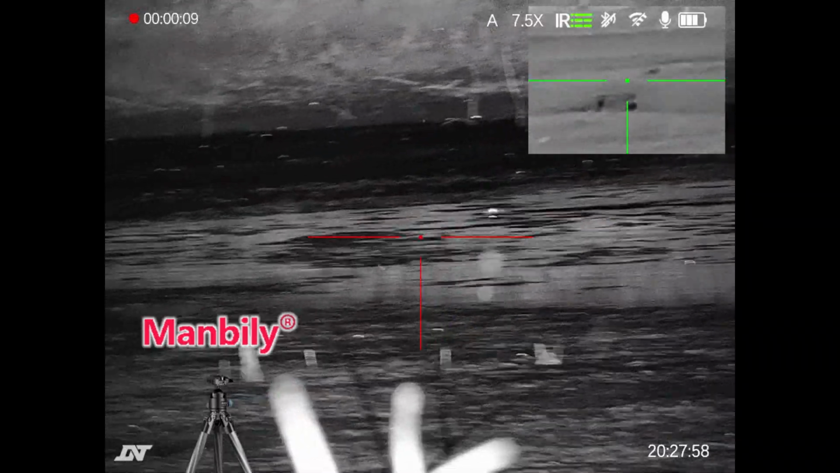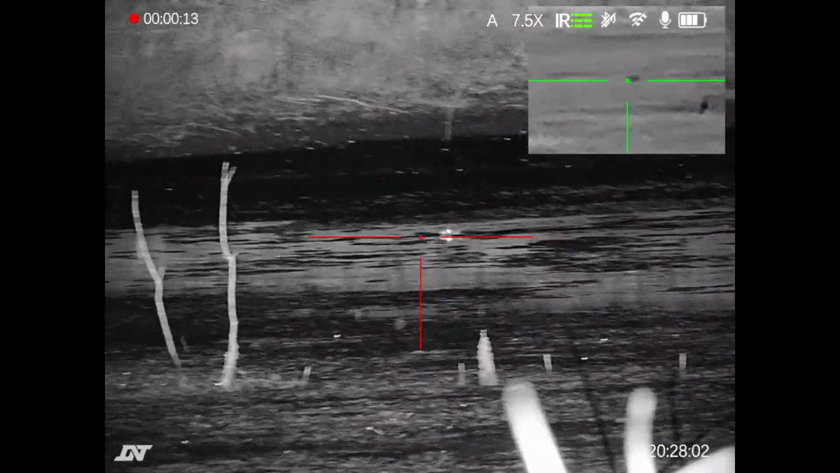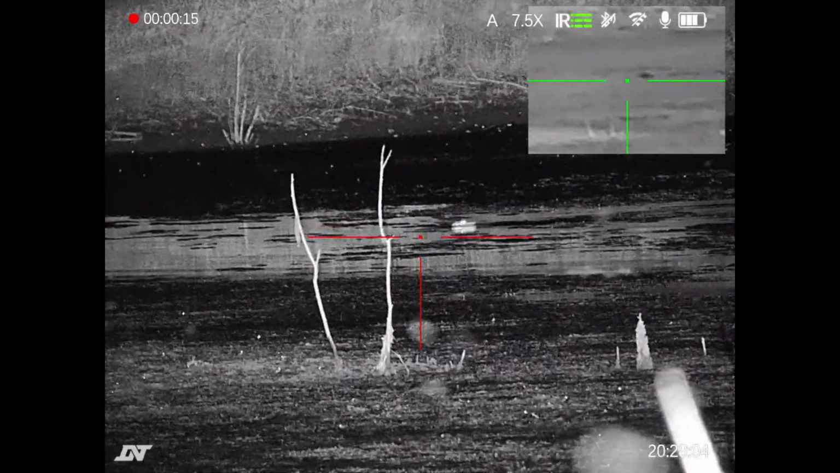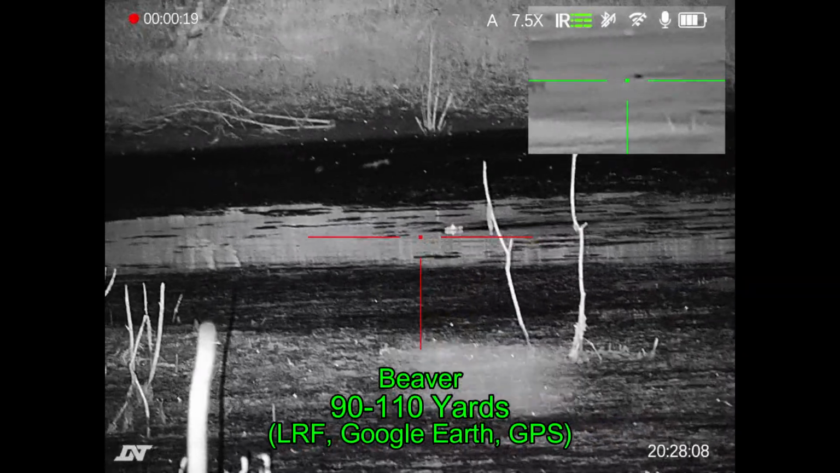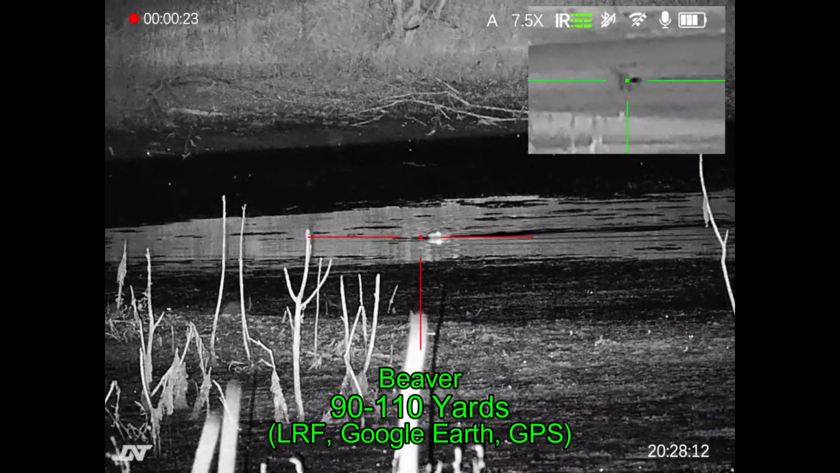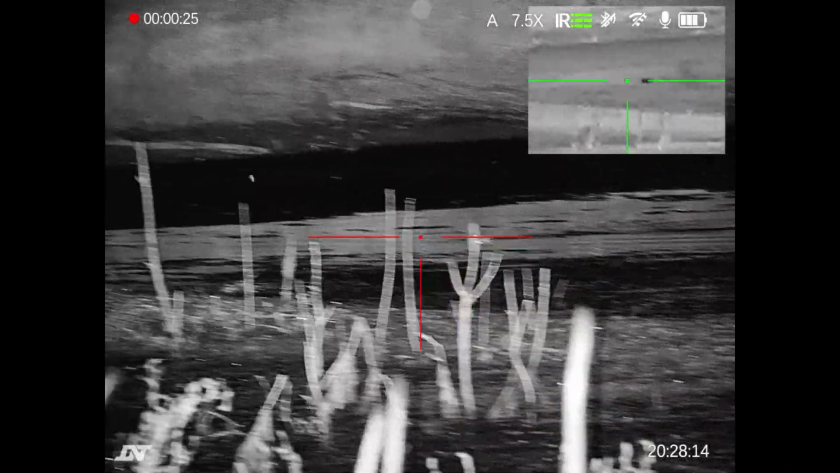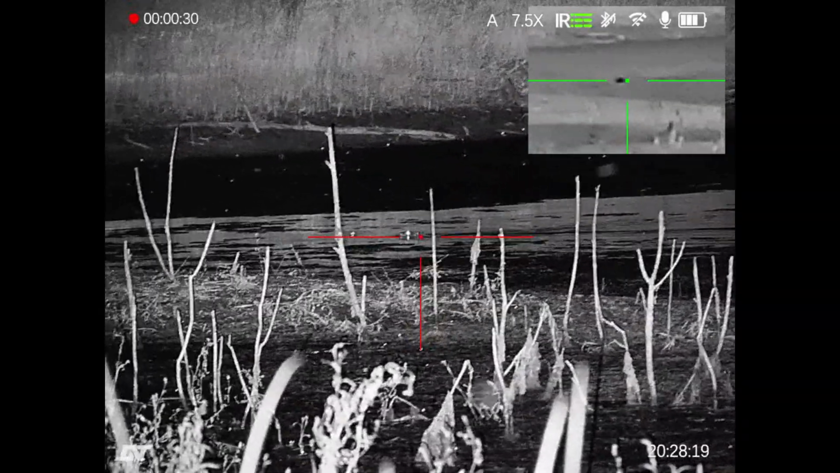And now a little bit later, the bugs have calmed down, and I've got the rifle on my Man Belly tripod that's doing a great job for me. And I'm watching this beaver. I'm waiting for it to take a turn so I can get a lengthwise shot on the beaver. And right now he's transiting at about 90 to 110 yards. And he ends up going off into the thicket off to the left.